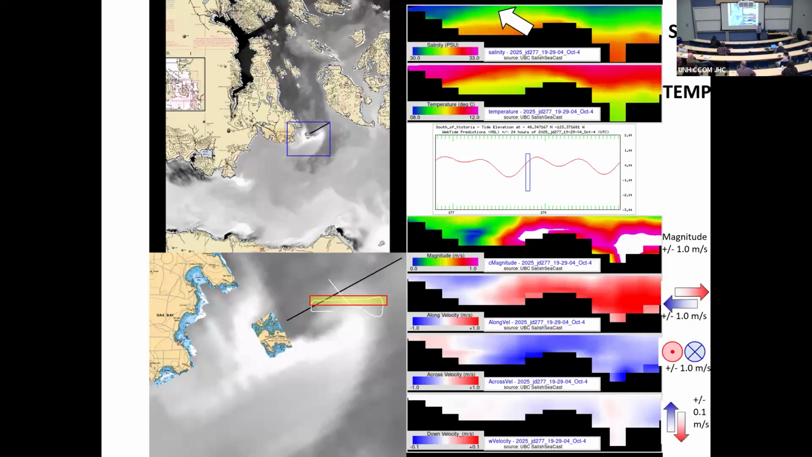And I'm actually really surprised about it. I mean, you see very clearly the surface expression, but you also see that it's tilted down. It's basically a plug of brackish, warmer water as the upwelling Juan de Fuca water comes in here. So it's really nice. It gives us confidence in the UVC model.